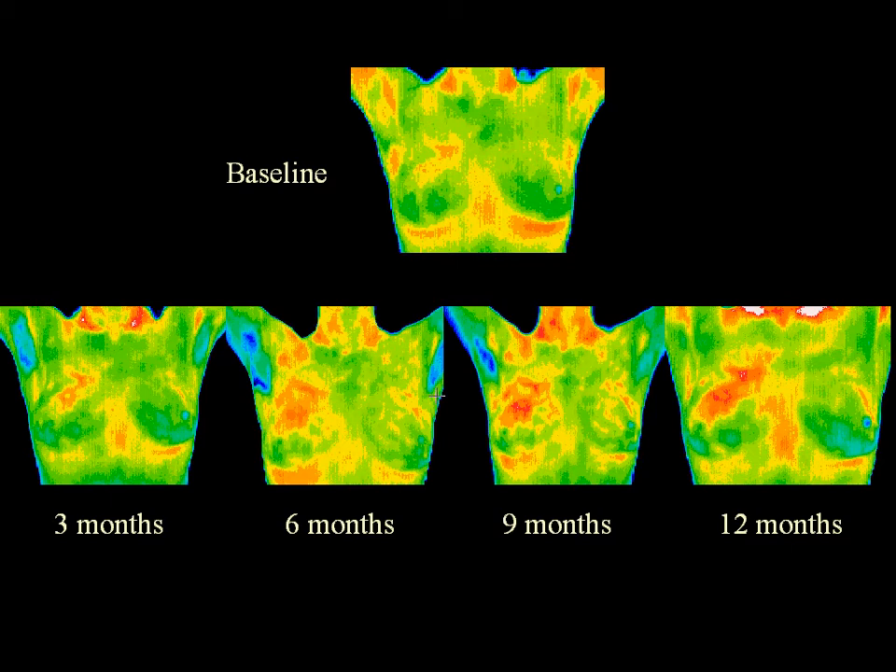At that time, a 1 millimeter calcification appeared. This was biopsied with a lumpectomy and found to be DCIS, or ductal carcinoma in situ. The patient has now had stable thermograms for 2 years with no recurrence of disease.